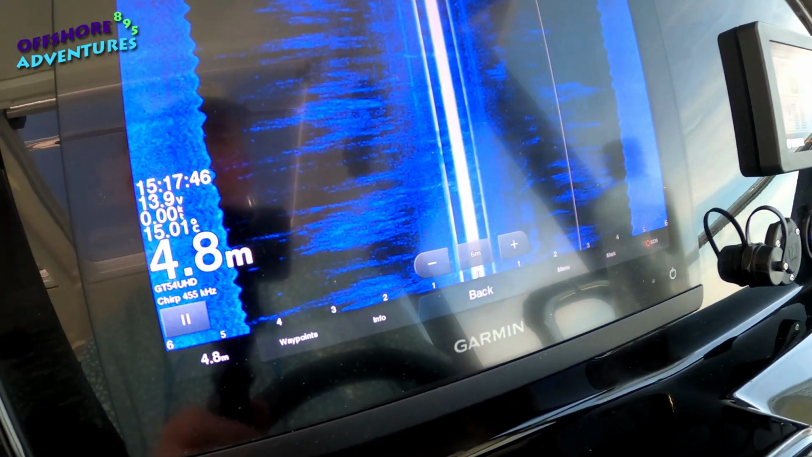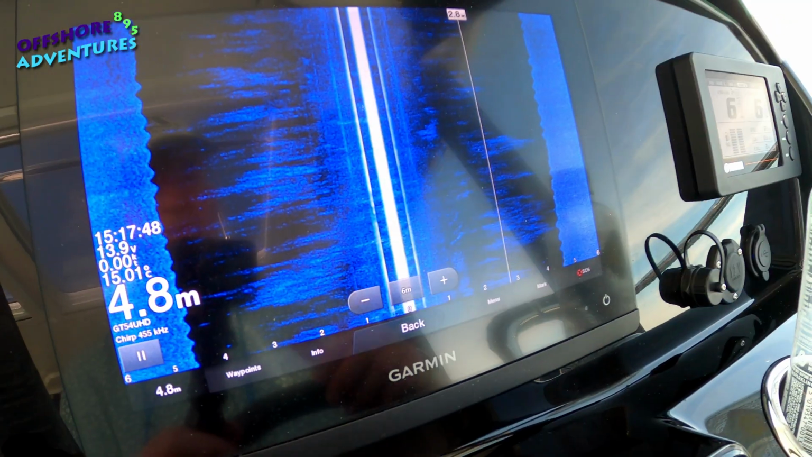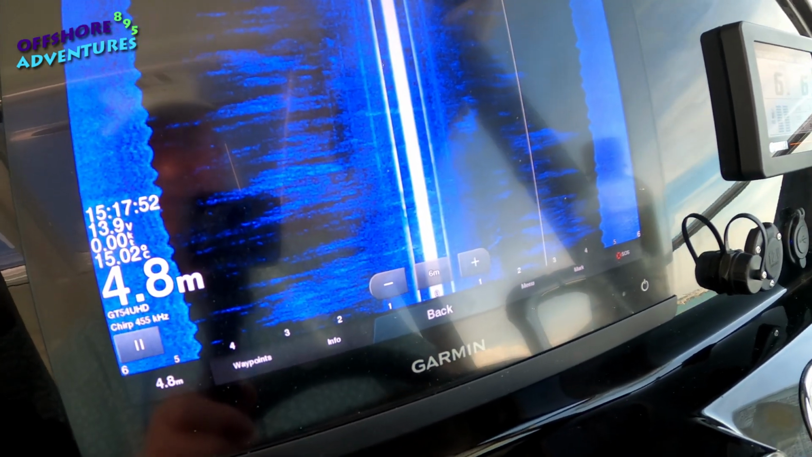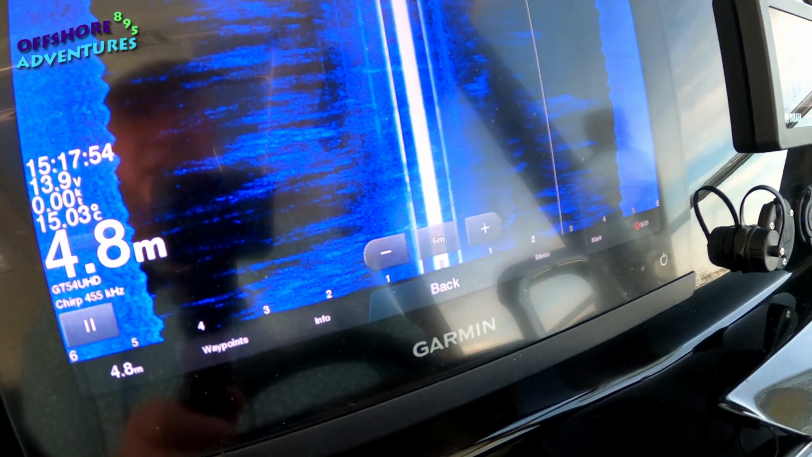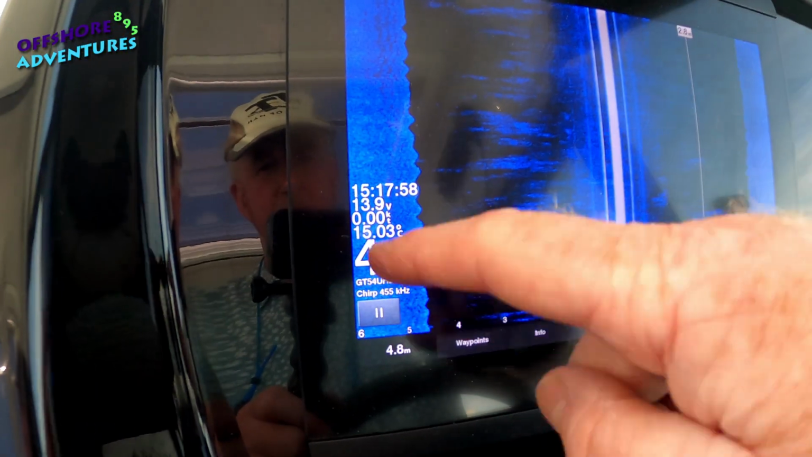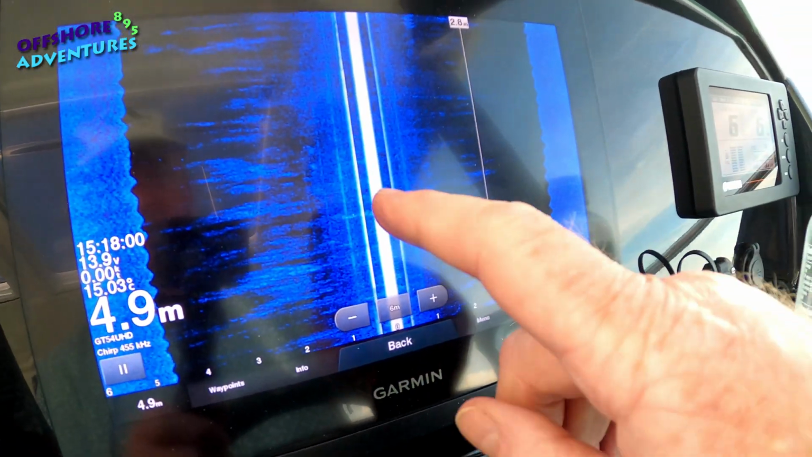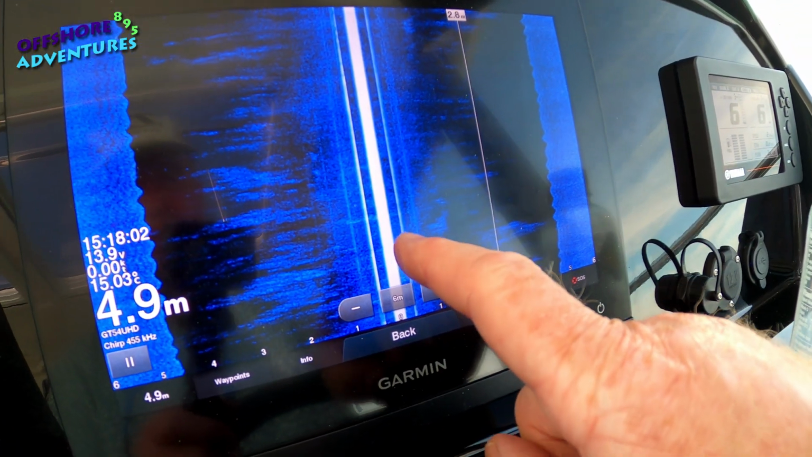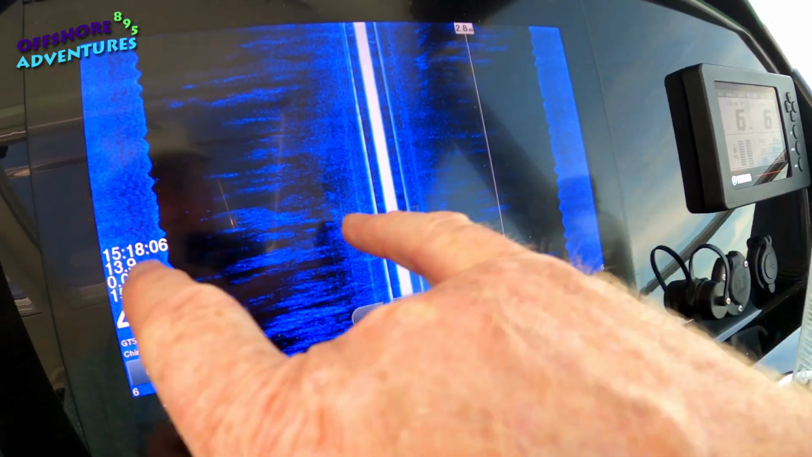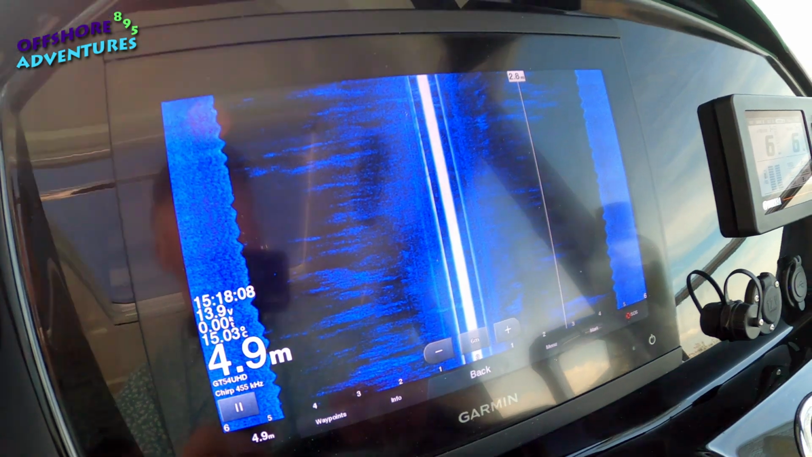So side view, and hence it is, we're getting a sort of side image, if you like, of the transducer scanning out to the left and right of the boat. So this is the seabed on each side, and between the centre of our hull at the back where the transducer is and the seabed, those are our depths of water each side.